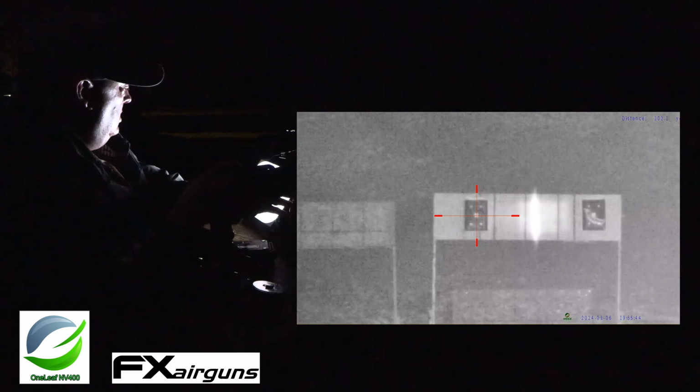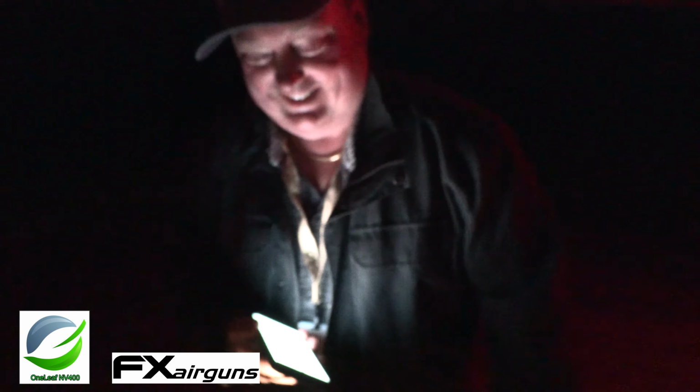All right, guys, there's 5 shots downrange at 102 yards. We're going to walk down there and see how we did. I've got no sense out here at the range at night. I just shot 5 shots on a target down at 100 yards. My flashlight died, so I'm using the flashlight on my phone. I'm going to walk down here and see how we did. 5 shots at 100 yards.